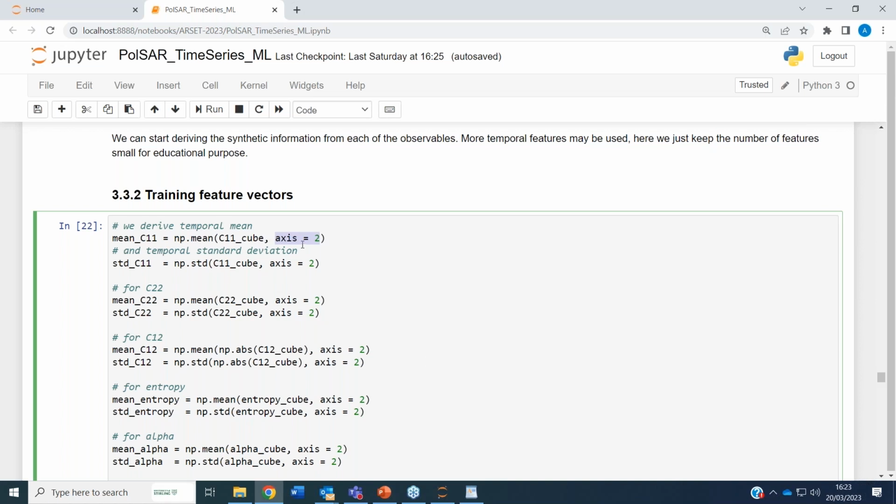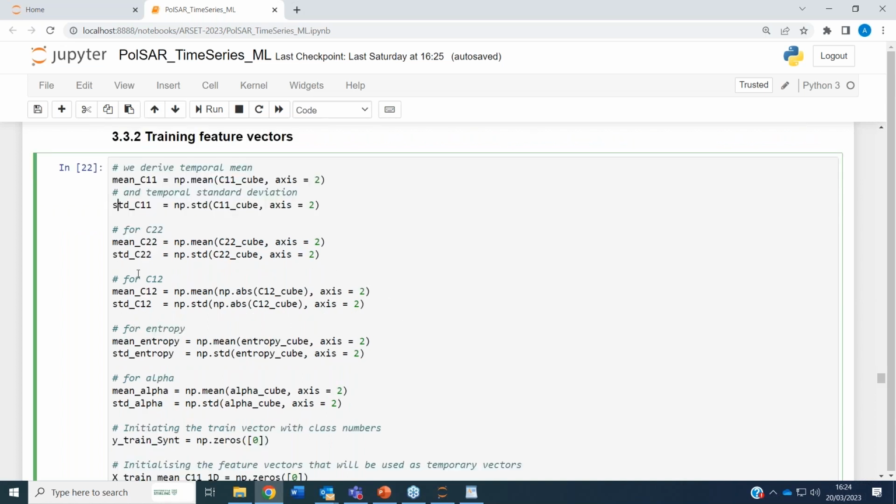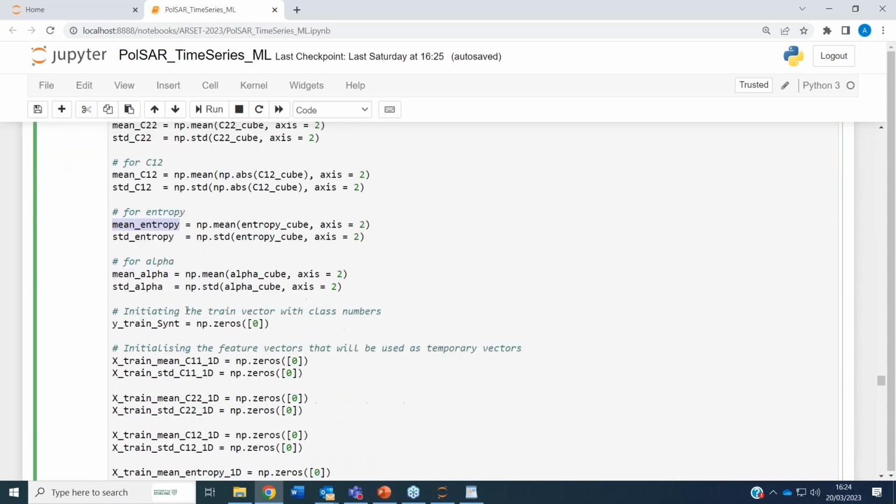So we are averaging over time. This is the time mean, the time average of the C11 images inside the stack. We do the same with the standard deviation, standard deviation over the time. Then we repeat it for C22, for C12, entropy, alpha. So all our observables, all our polarimetric features.